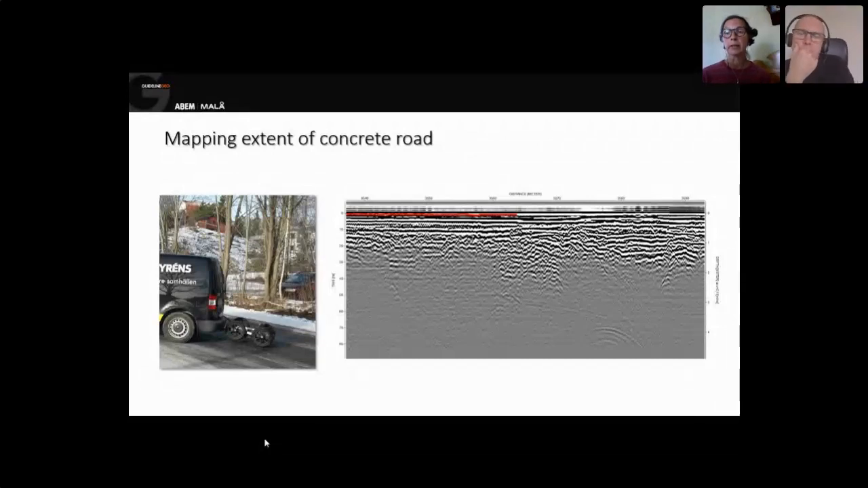I would say that if you work with single channel ordinary 2D radar, the distance between the profiles should be the same size or half the size of the object you are looking for. And if the area is big, I would go for multi-channel radar.